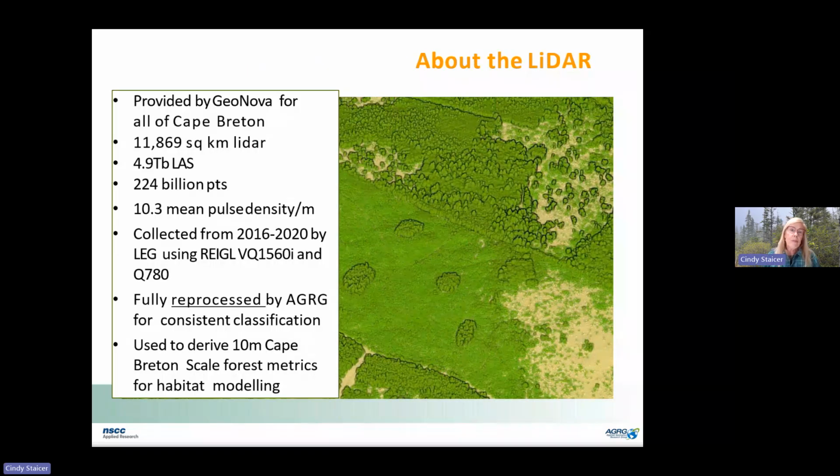The LiDAR used in this project was obtained from GeoNova for all of Cape Breton. It's a huge area, and it was 224 billion points in the point cloud that were used.